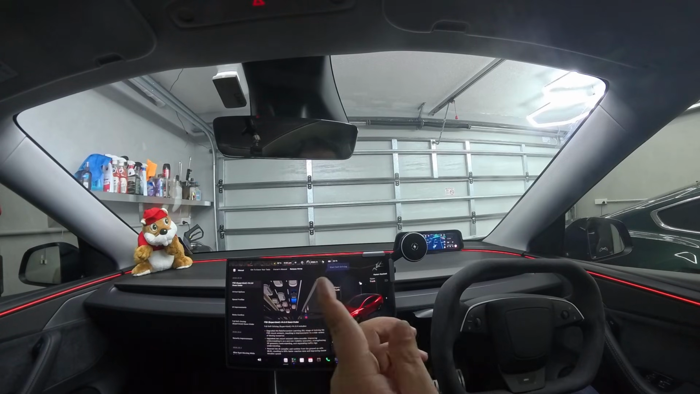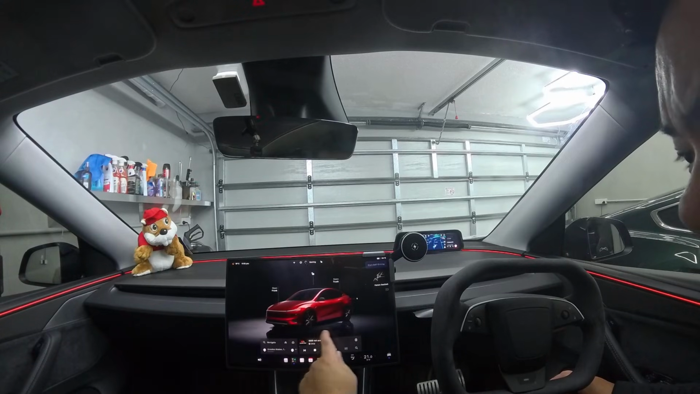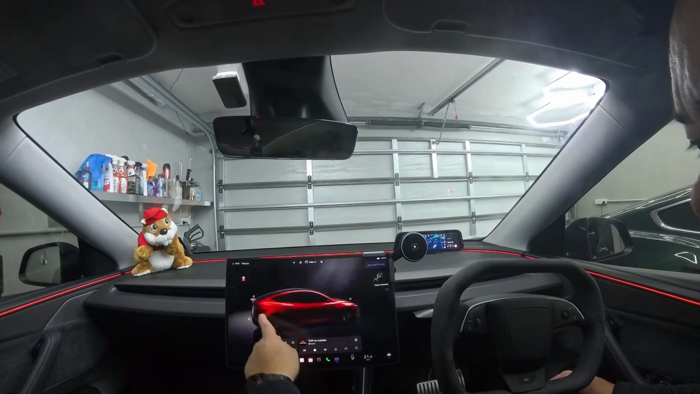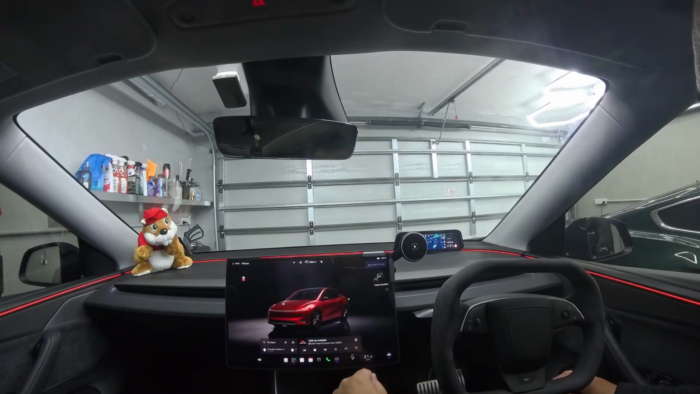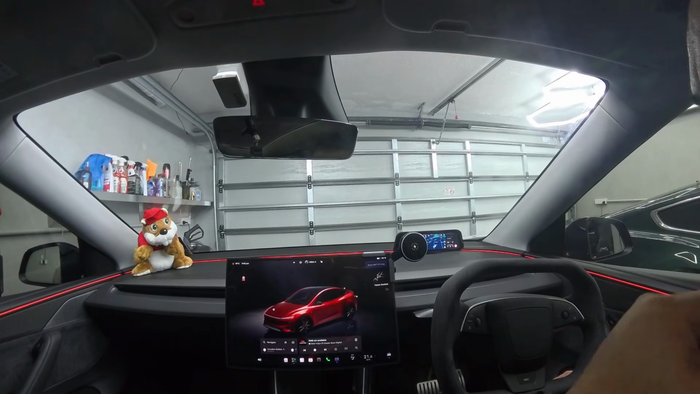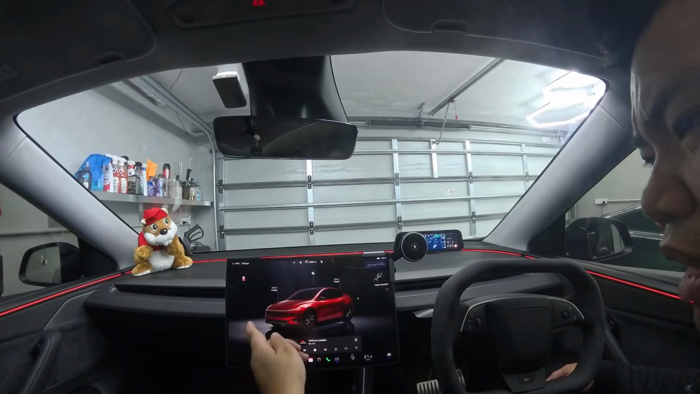As you guys know, I have a Model Y Performance, and just having a look at the new interface, I'm just really surprised at the new models that they've used, because I've actually never seen that car look so glossy before. I'm guessing that's part of the updates or whatever.